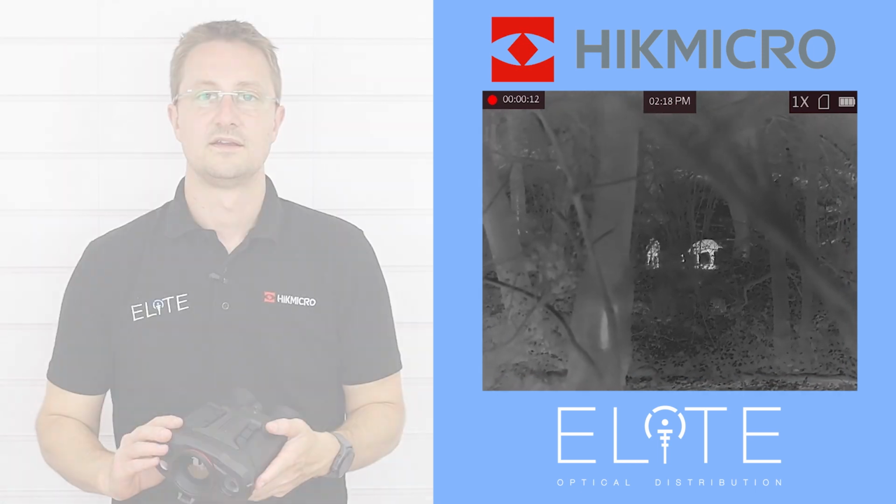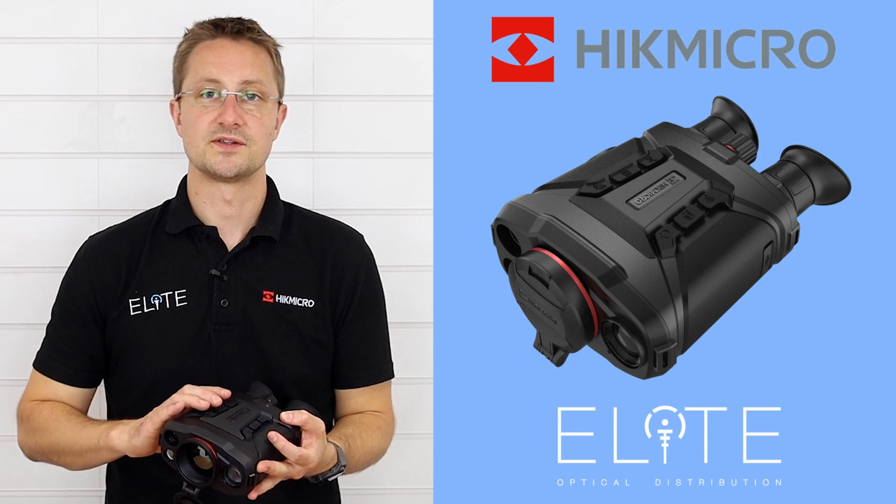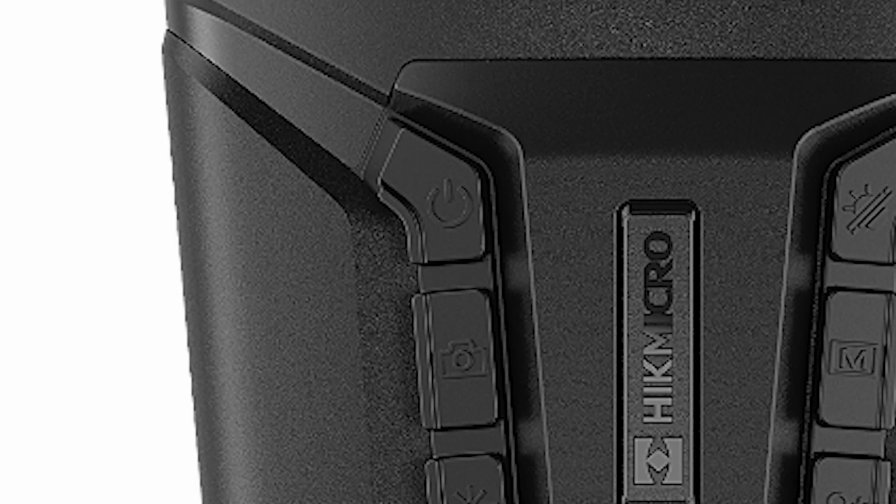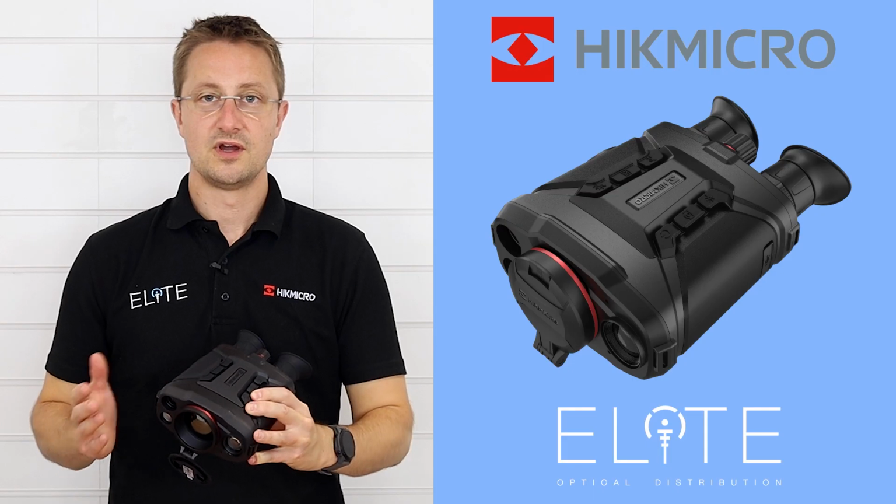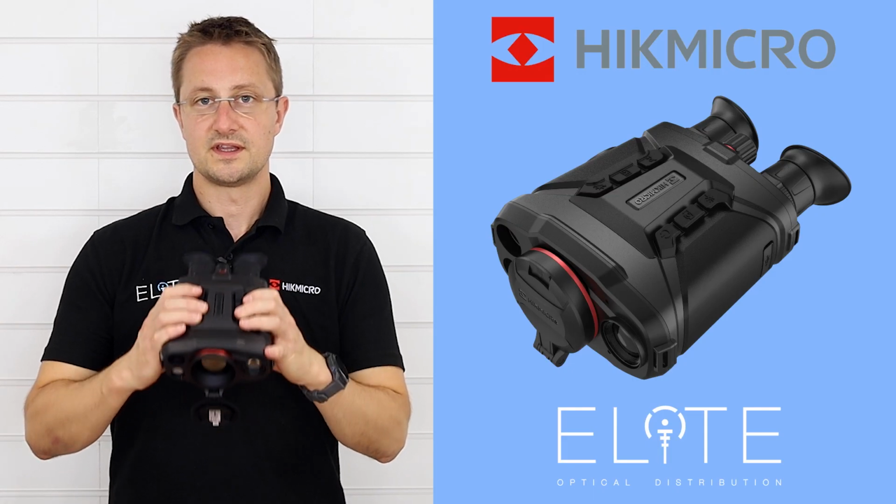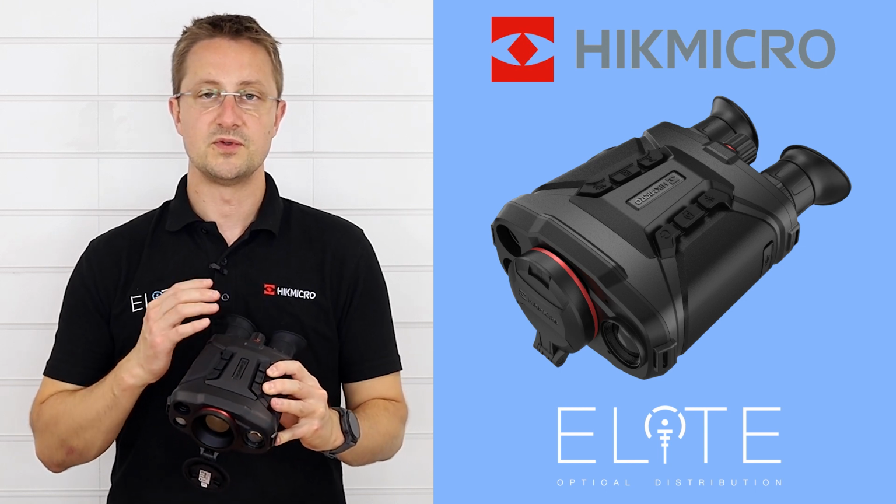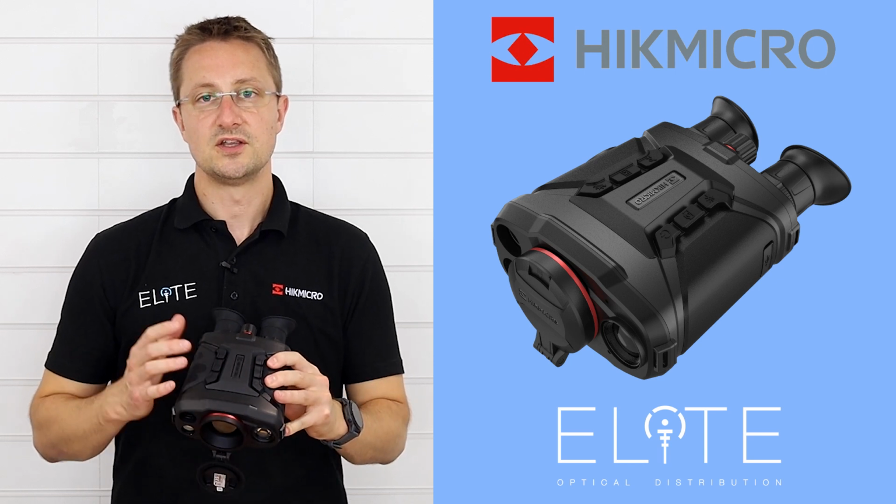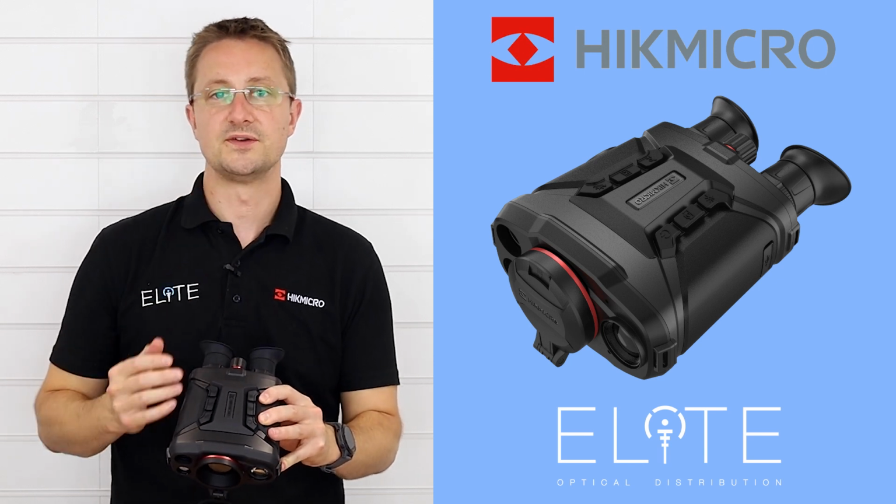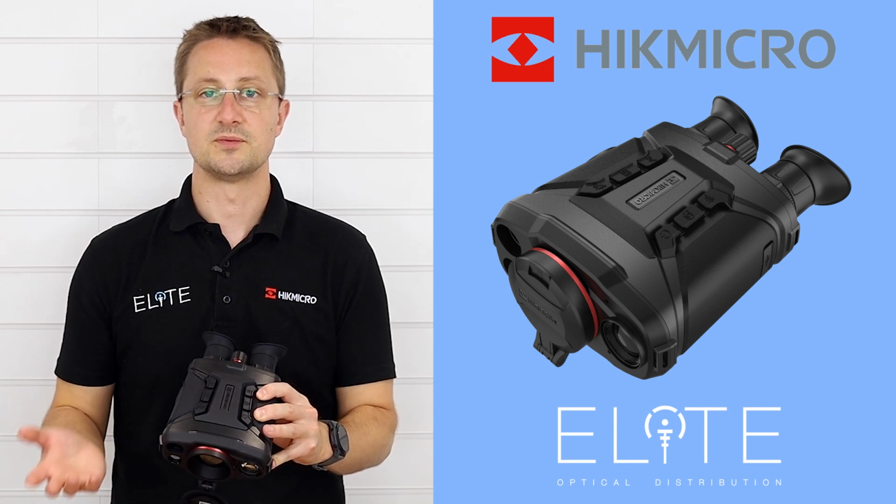Okay, so we've covered the lenses on the front, now let's have a look at the buttons on the top. So first one, power button, press and hold to switch on, same again to switch off. What you'll notice as you use these, they automatically deactivate the screens and go into standby mode when you remove the device from your face. That's designed if you're using them in the dark, so you're not getting a big light wash back onto your face that's going to give away your position or alert anybody to your presence.